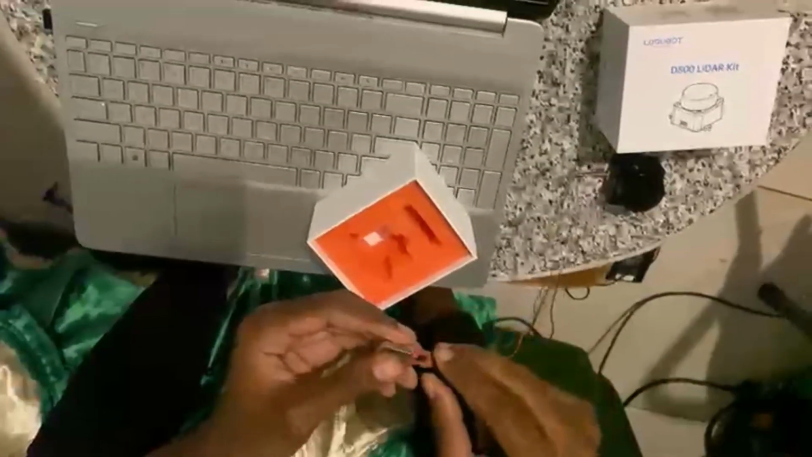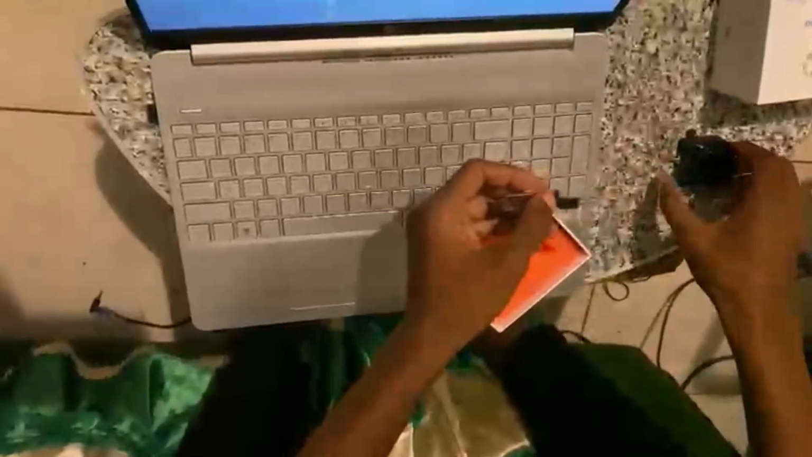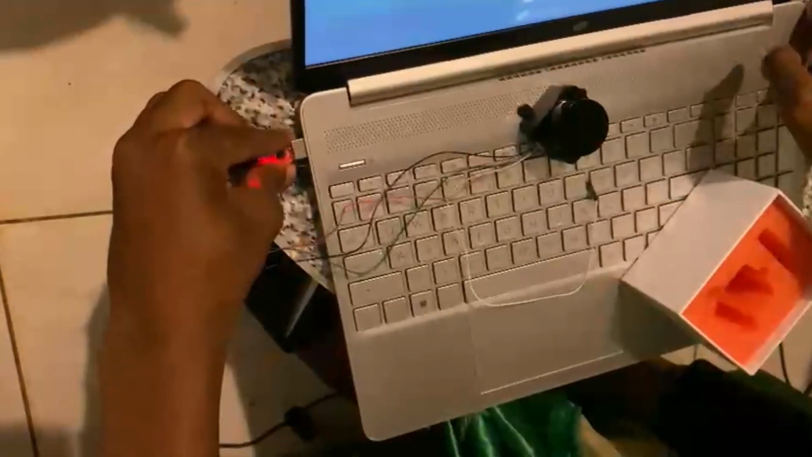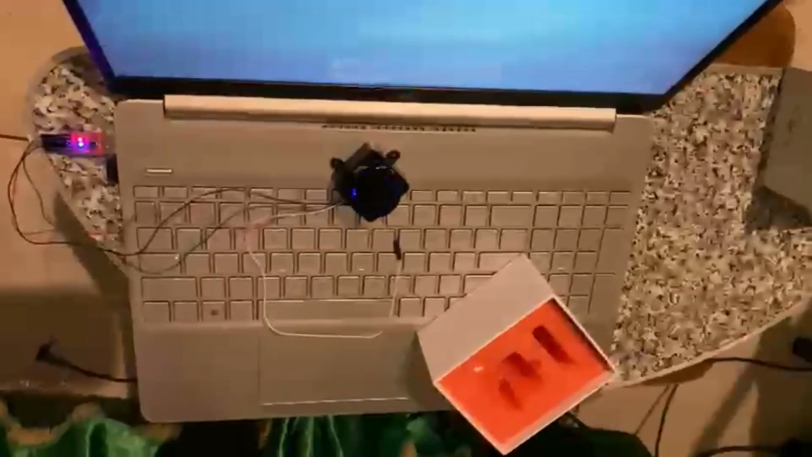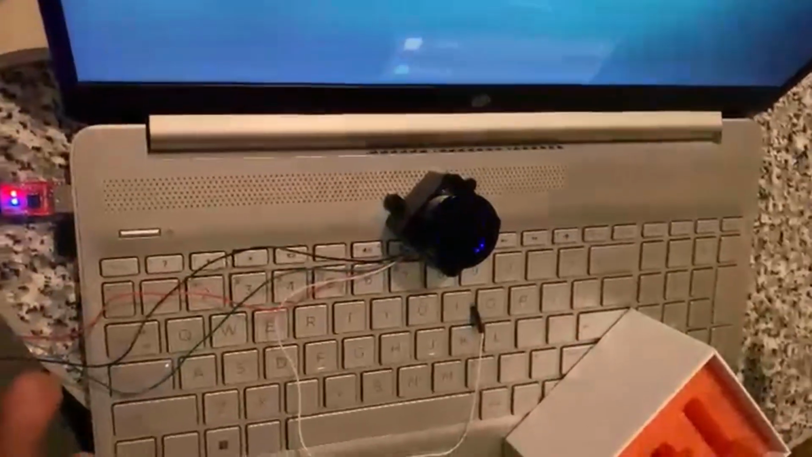So the next step is to connect the USB to UART module to the laptop and see if our connections are accurate. Let's dive into it. Connecting to the USB port, and boom, our LiDAR sensor is on, and we are ready to dive into configuring it with ROS.